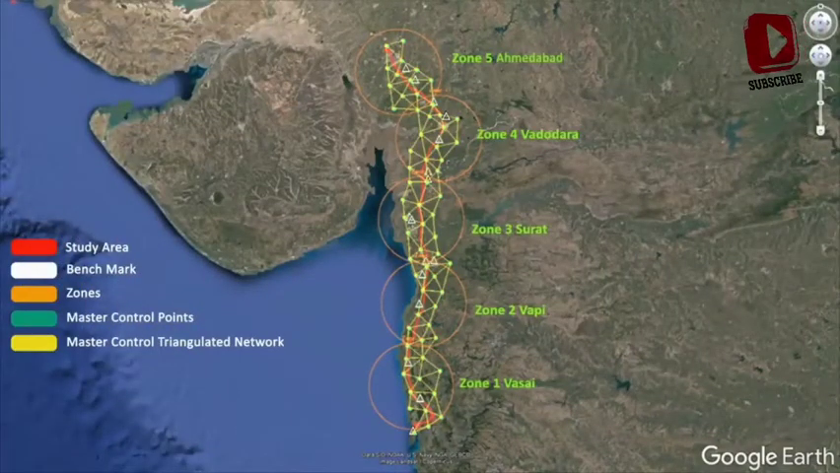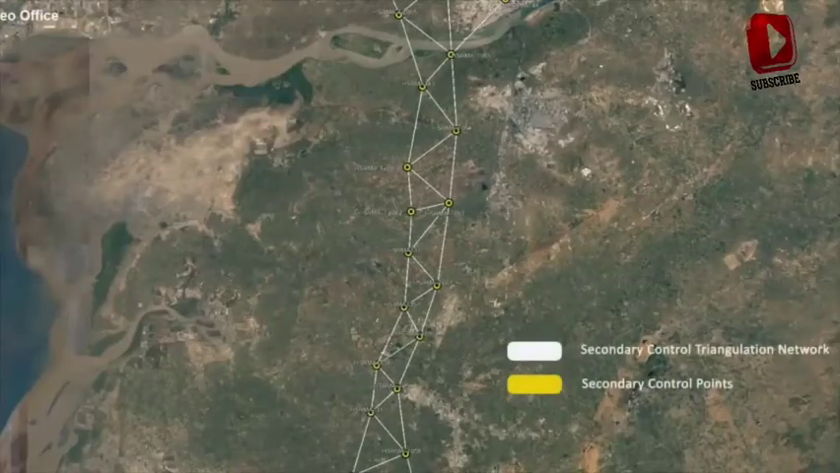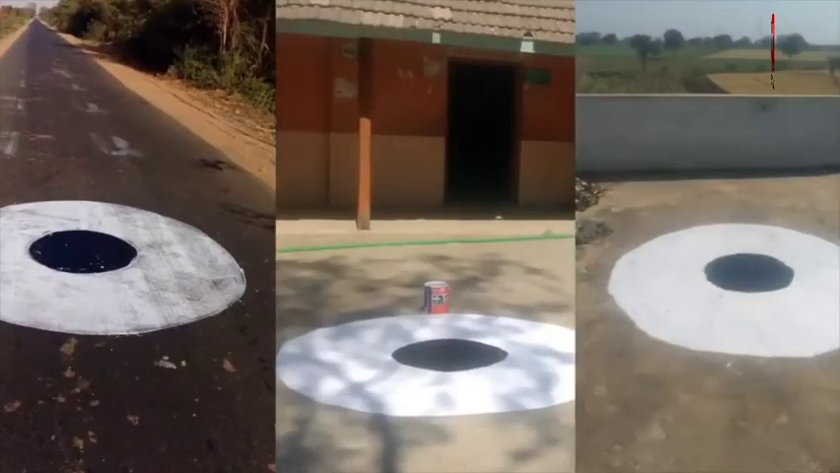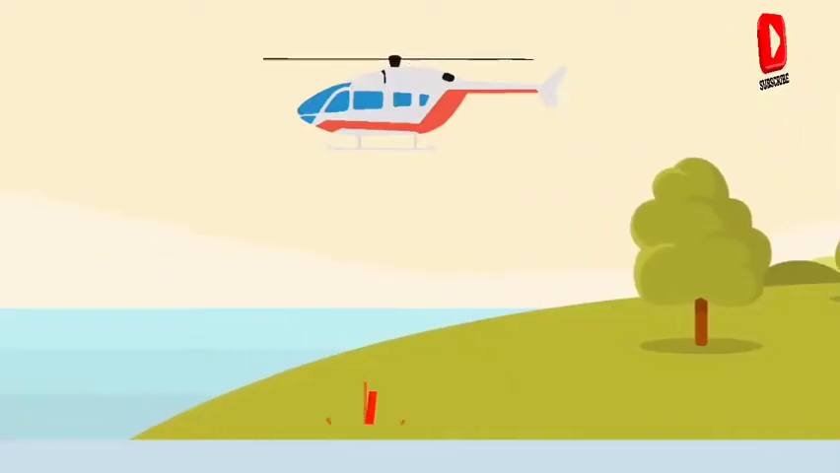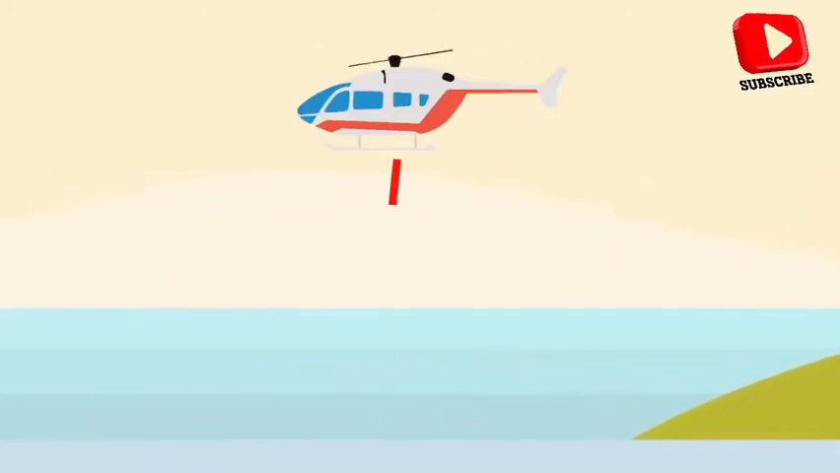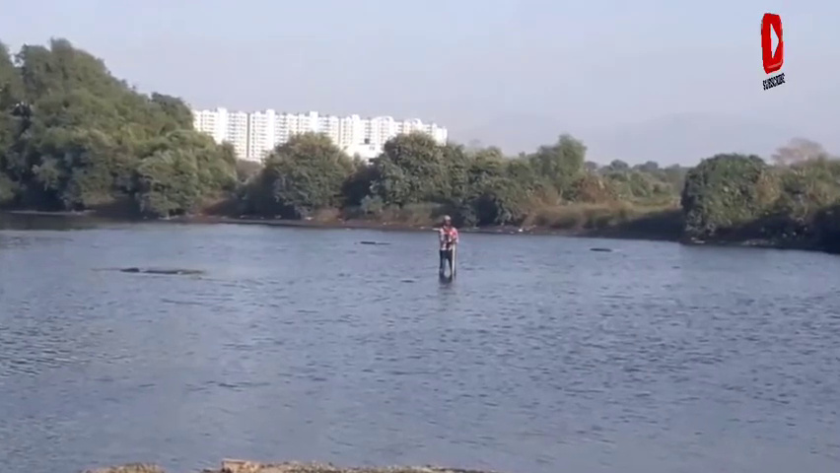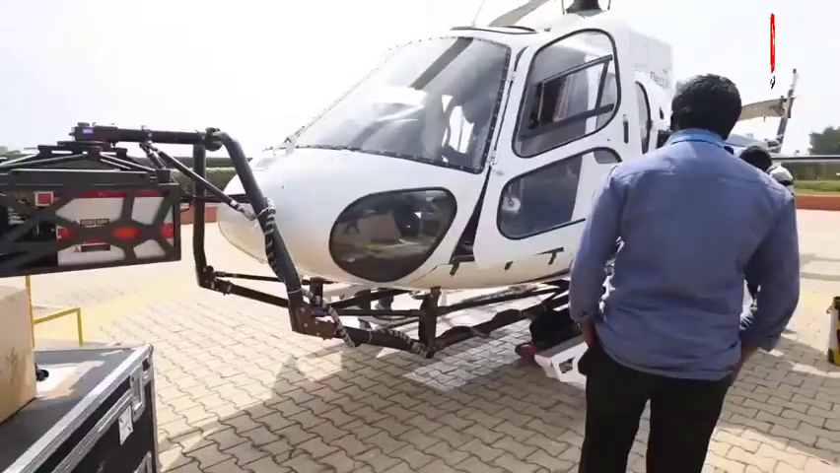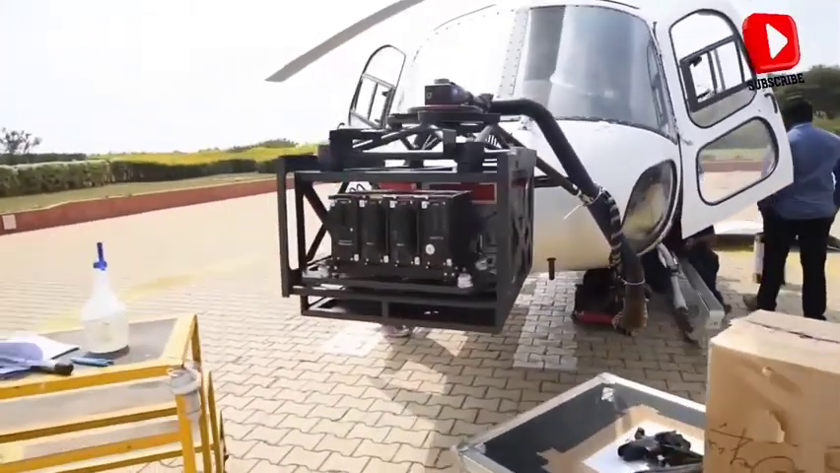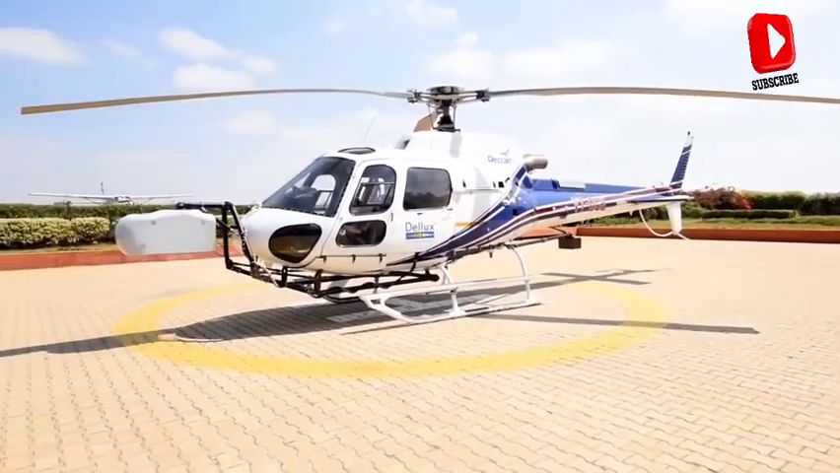Out of these 232 secondary control points, 102 points were used as target points to be used for checking the accuracy of the data. As Lidar does not get returns below water, the ground team also undertook hydrology survey for river areas. With the permissions in place and the ground control completed, the actual data capture with aerial Lidar sensors fitted in the helicopter started.